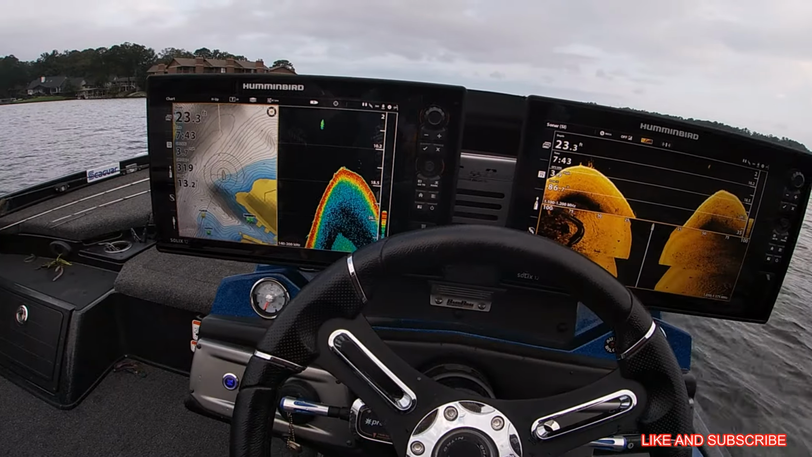So as I'm scanning humps, ledges, channel swing points, whatever it may be, I use the touch screen on these units to capture a waypoint. Also on my mapping, I have the Navionics card and also have the Lake Master card, and I run both of them at the same time if need be on a certain lake that has different features and structures.